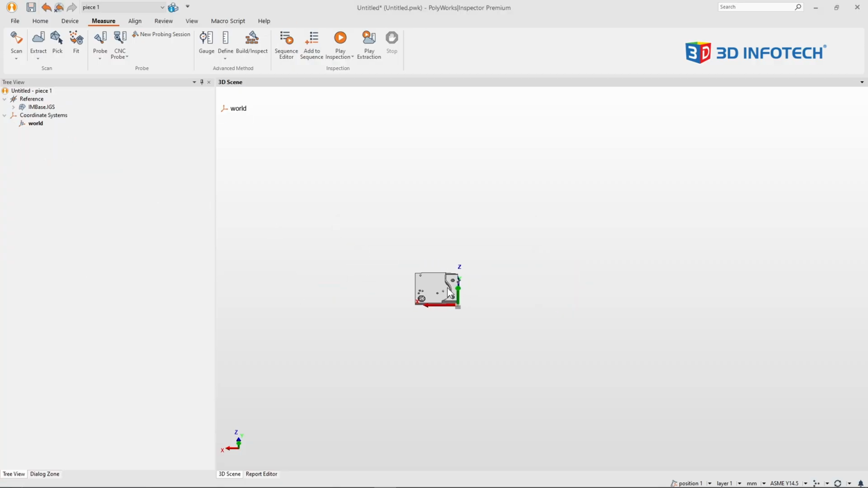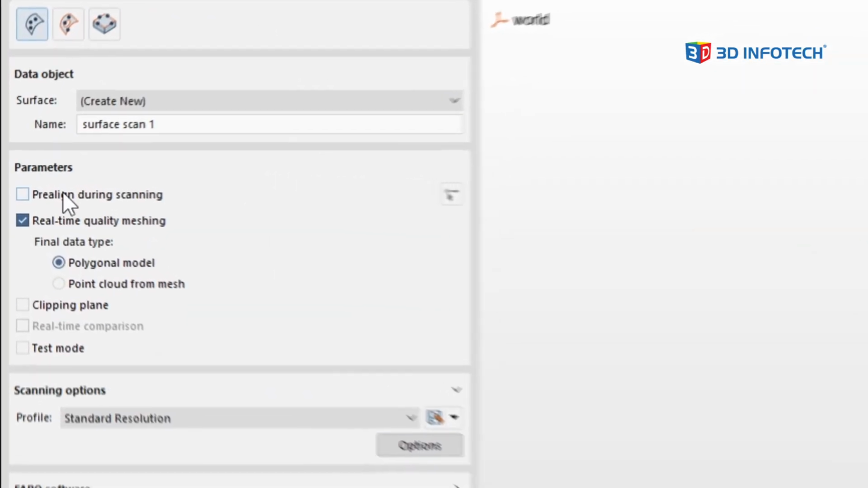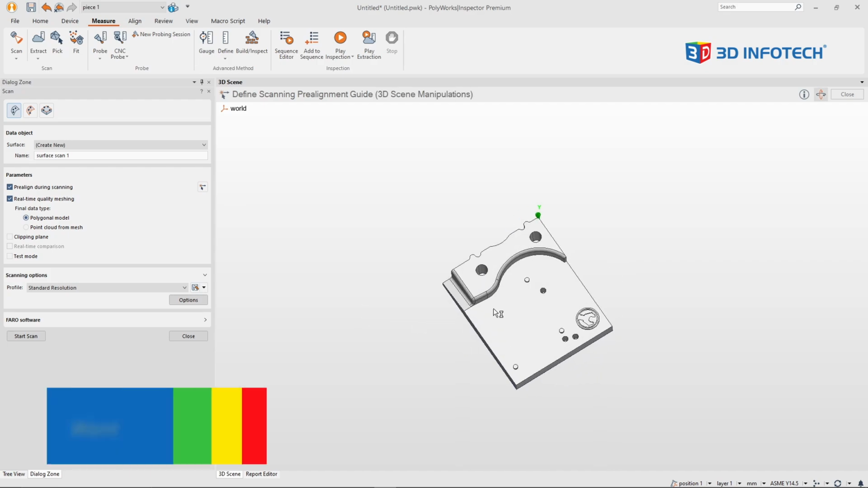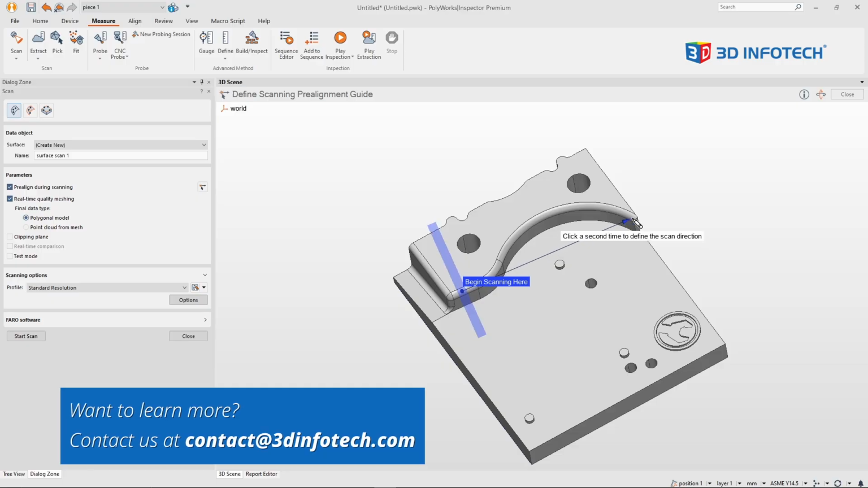And let me introduce you to this new setting in PolyWorks. I'll return to my scanner, and there's a checkbox called Pre-Align During Scanning. Let me turn that on. And there's a button where I could define my pre-alignment. With 2 clicks, I could go ahead and specify a starting point and an end point.